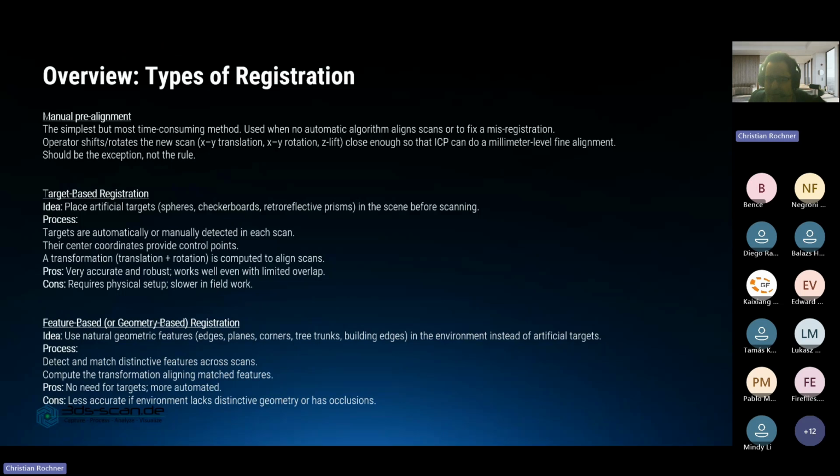So you shift and rotate the point cloud over the X, Y, and Z axis, and try to move it as close as possible to an already registered or to your base point cloud. And from there, you can do a fine registration, for example, the ICP, which we also will cover in a minute. So it's very common, if you have a set of point clouds, to make sure you move them into the same spatial region and try to pre-align them manually.